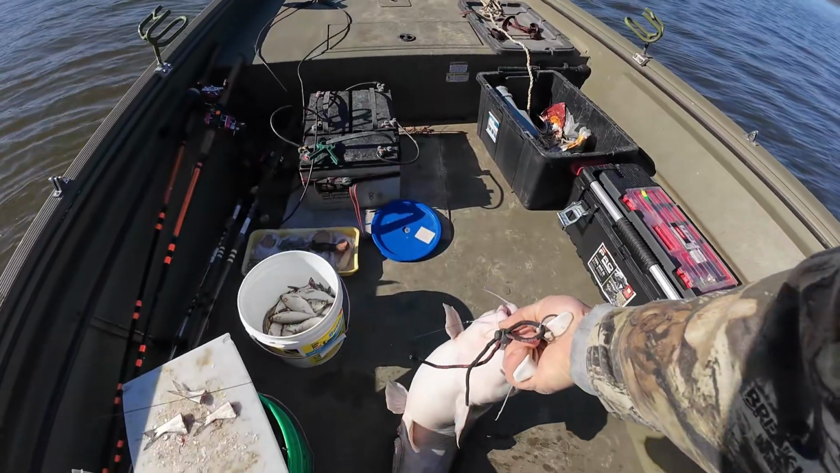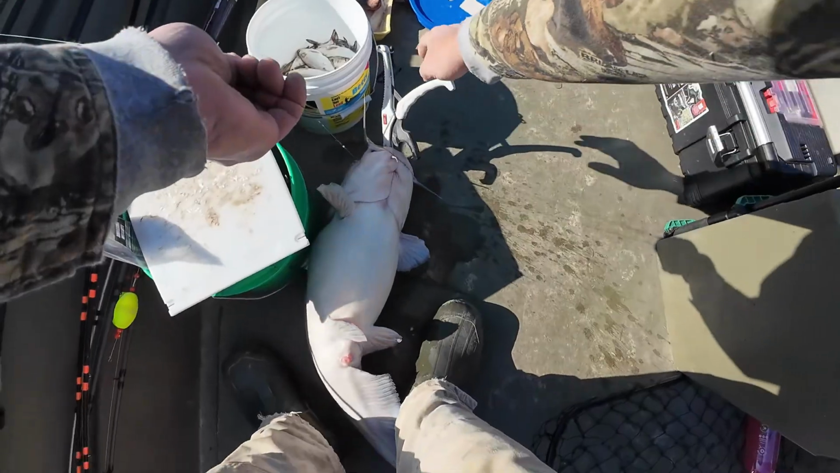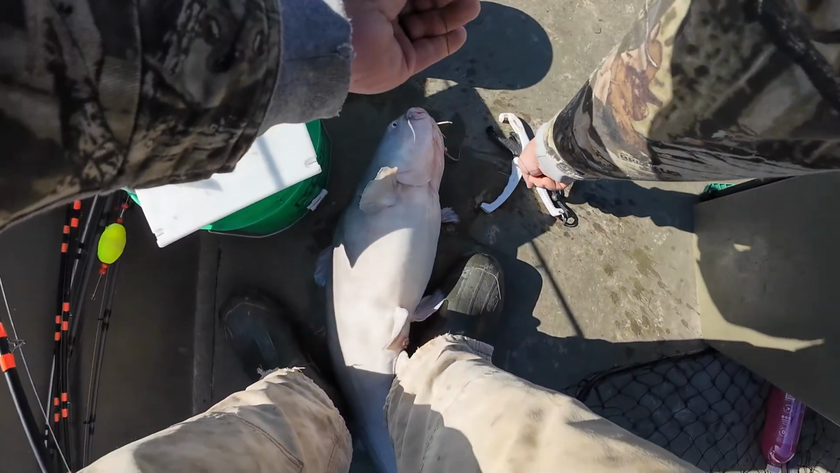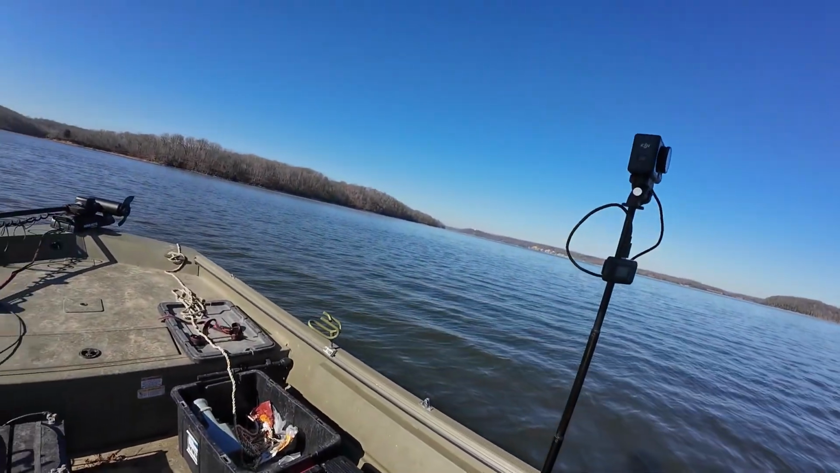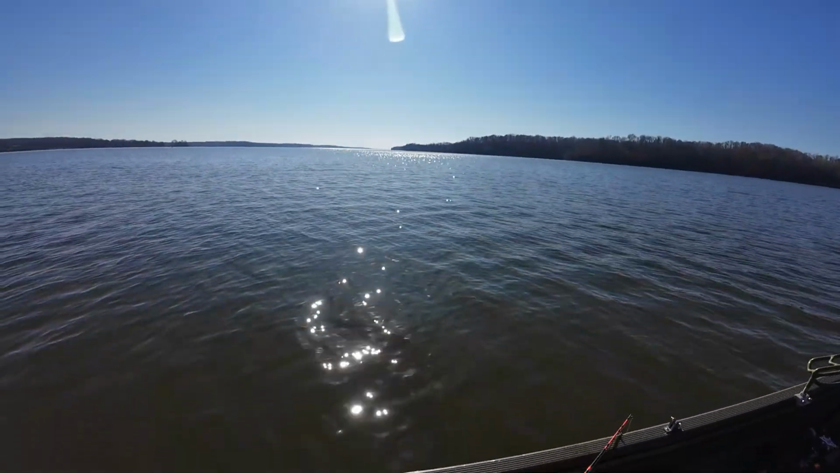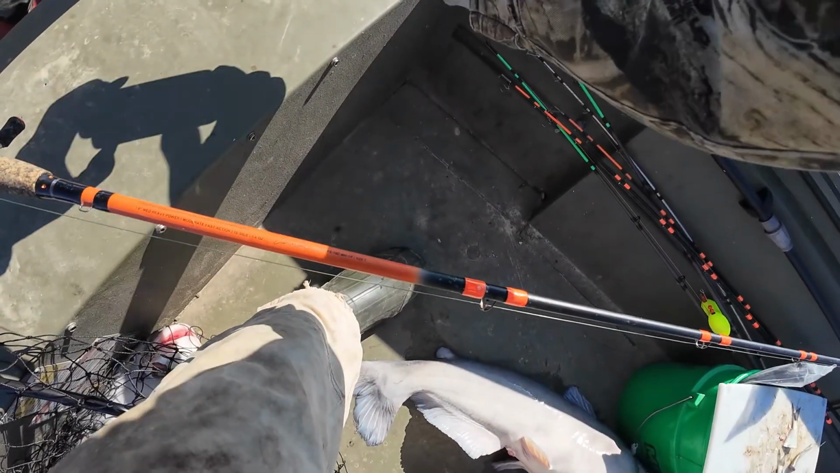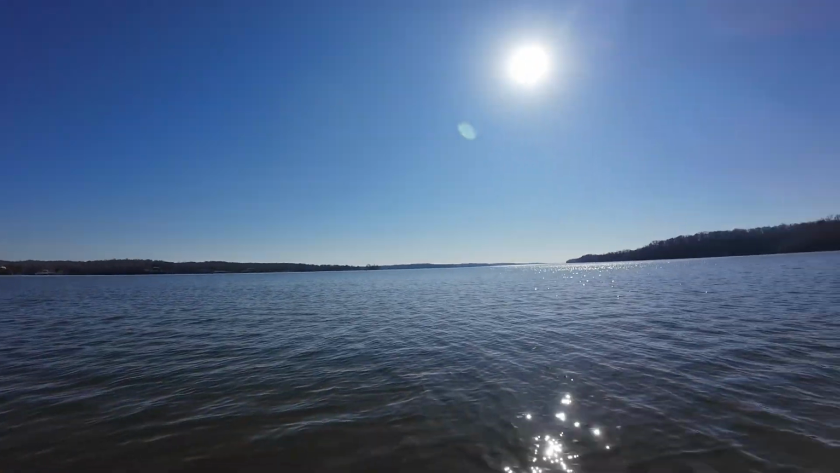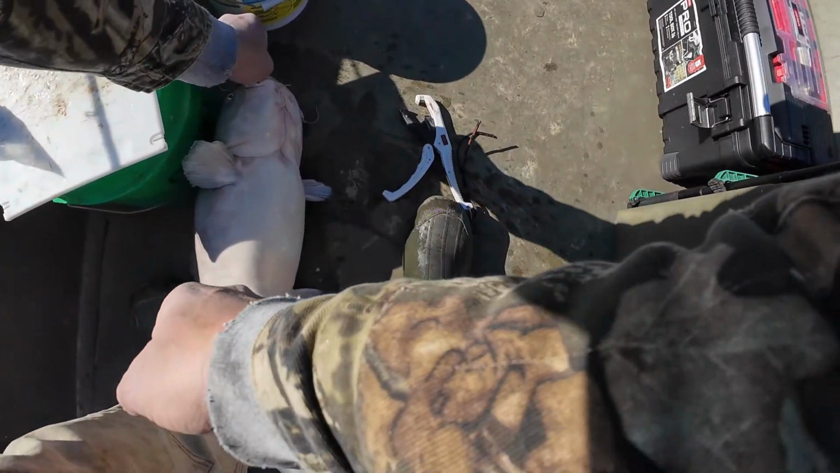Whoo! If that fish right there was full on pounds, he'd weigh as much as that other, if not more, if he was full. All right. I want to try to get both these up, hold them up for the camera.